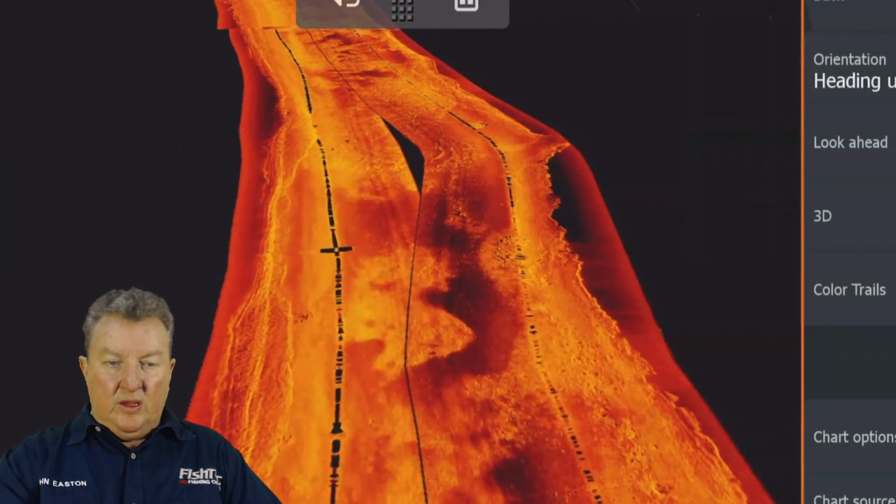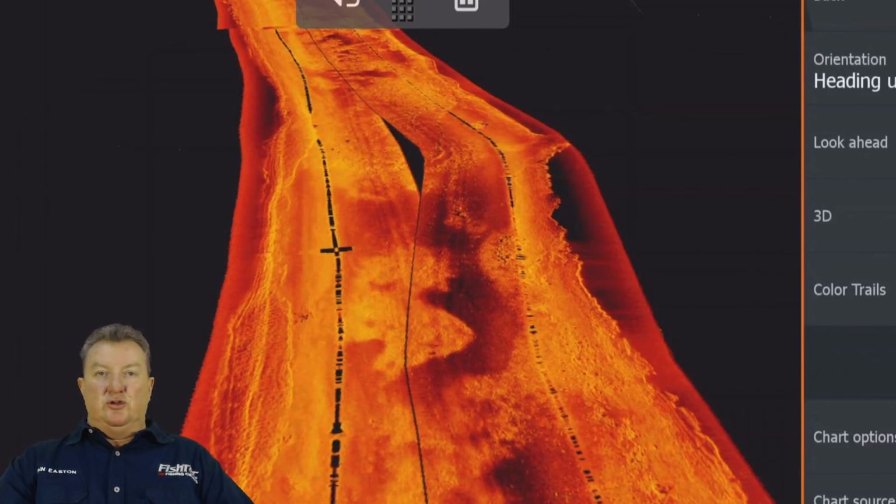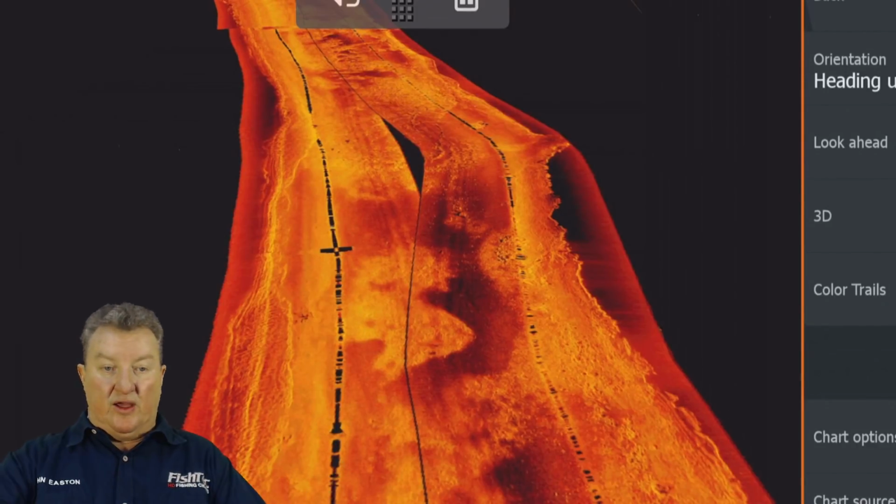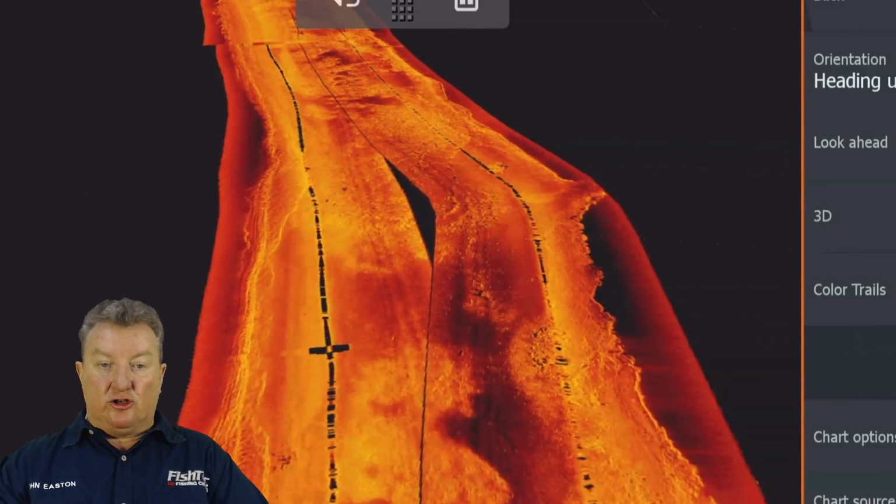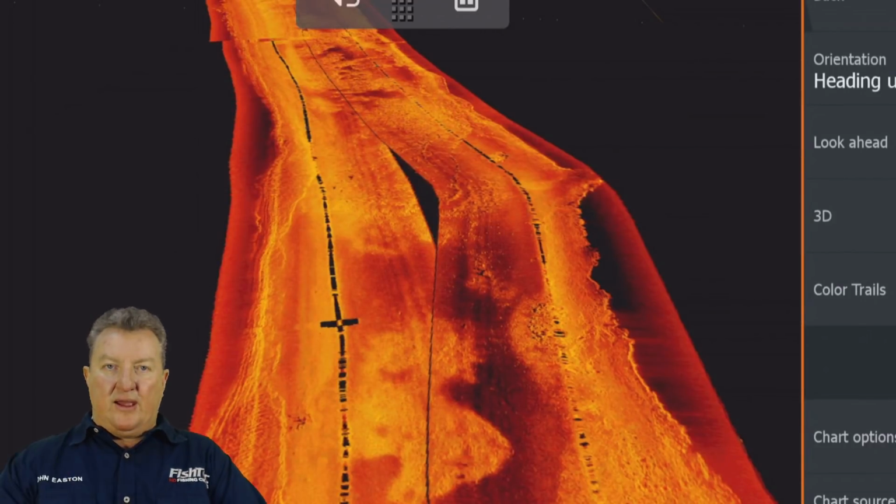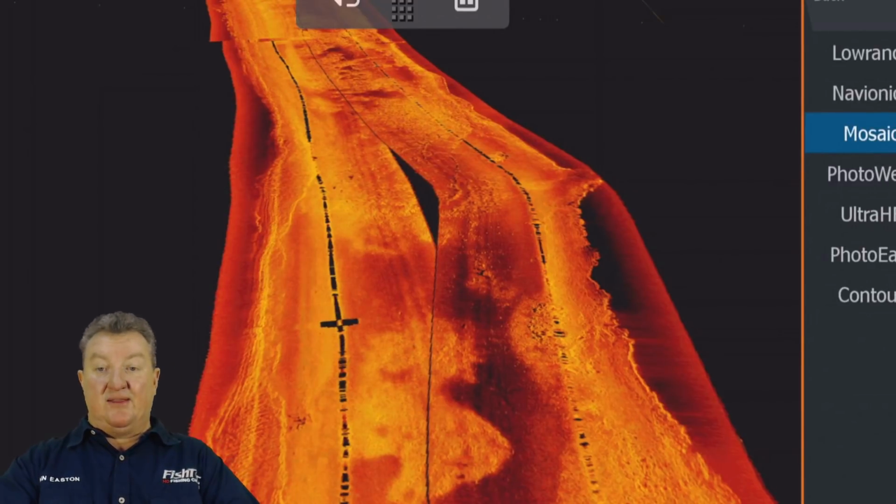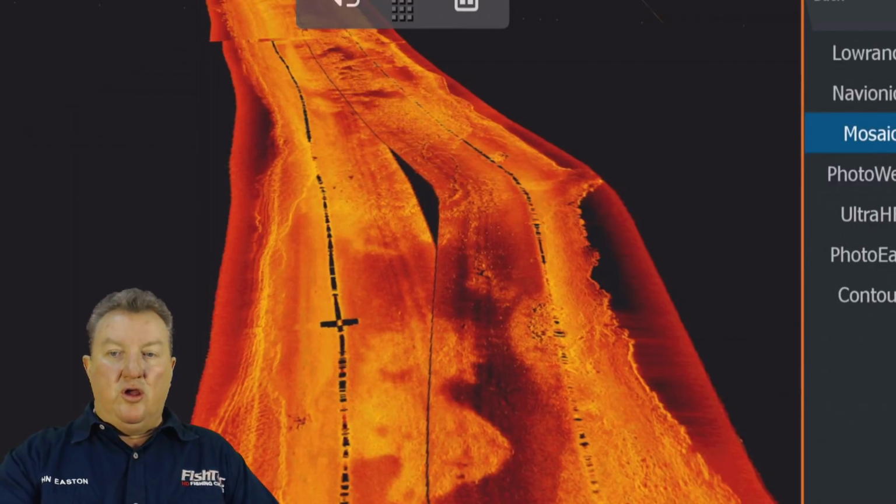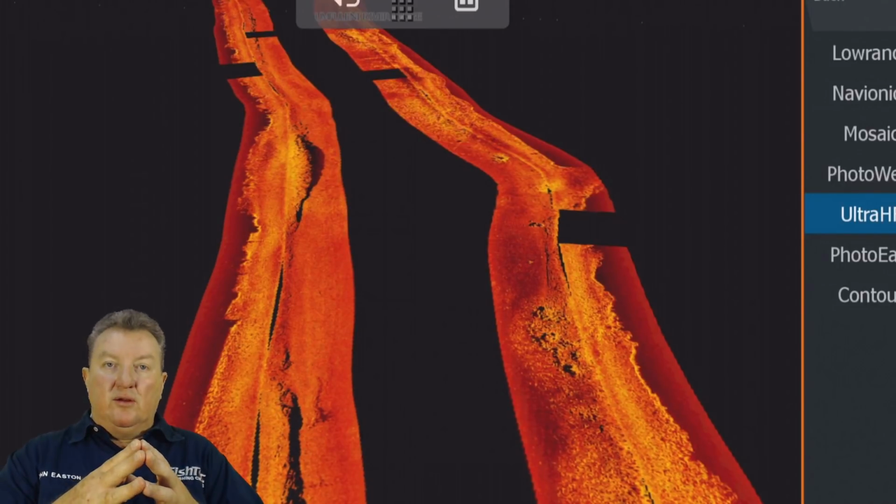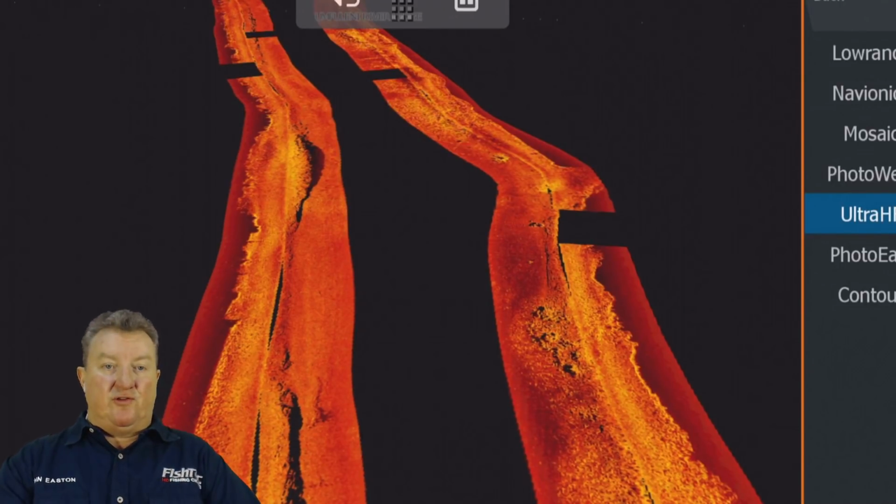Now the Mosaic is using the old 455 kilohertz wide swath, wide scan of the river. When we first scanned it, it looked great. As you can see on the screen already, there's some really interesting stuff there. But all of a sudden some new technology came out, so we had to get our hands on it, and we went and rescanned the entire river again. We're using the Ultra HF. Now, unfortunately, the Ultra HF does not have the wide scanning capabilities of the much lower 455 kilohertz.